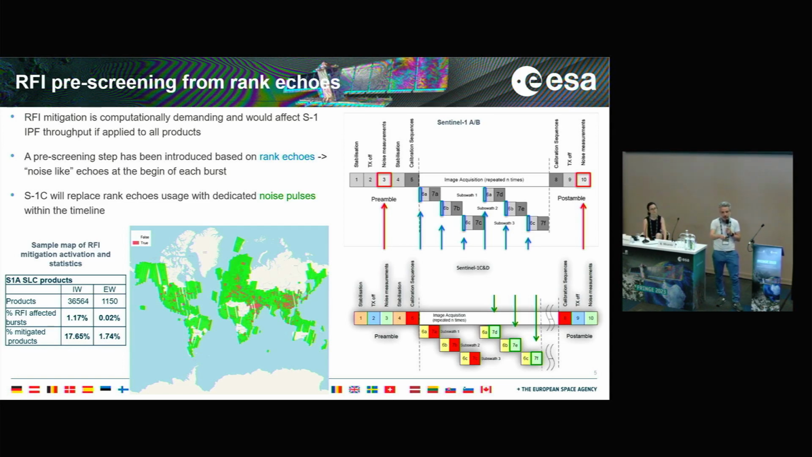You can see in that map that actually only the red dots effectively needed RFI mitigation. So it's about 20% of all the products. So this way we also avoid affecting products that don't need any particular mitigation.